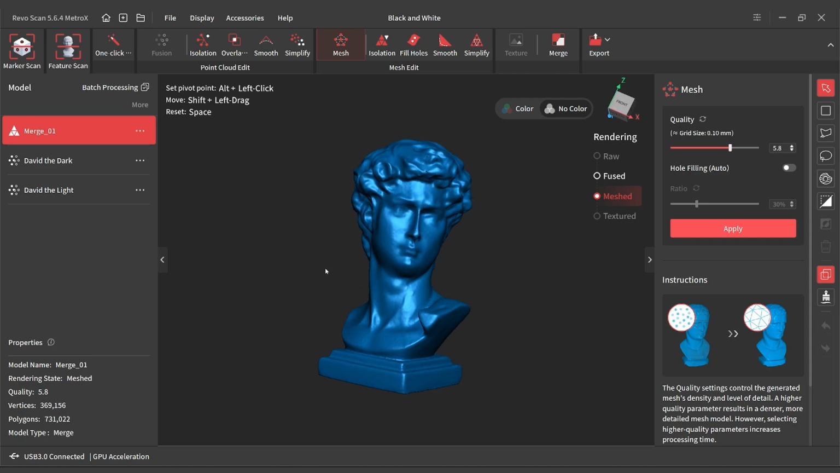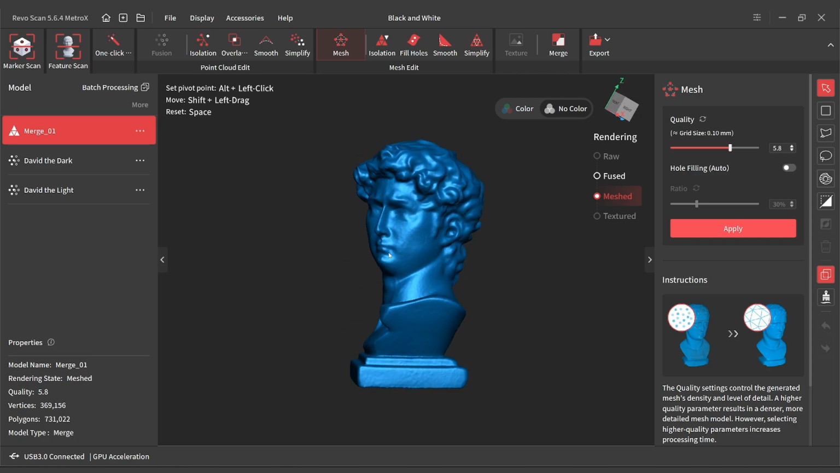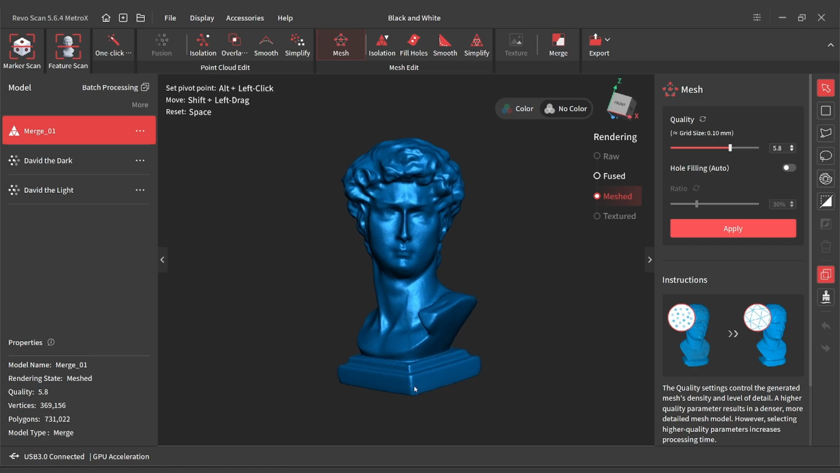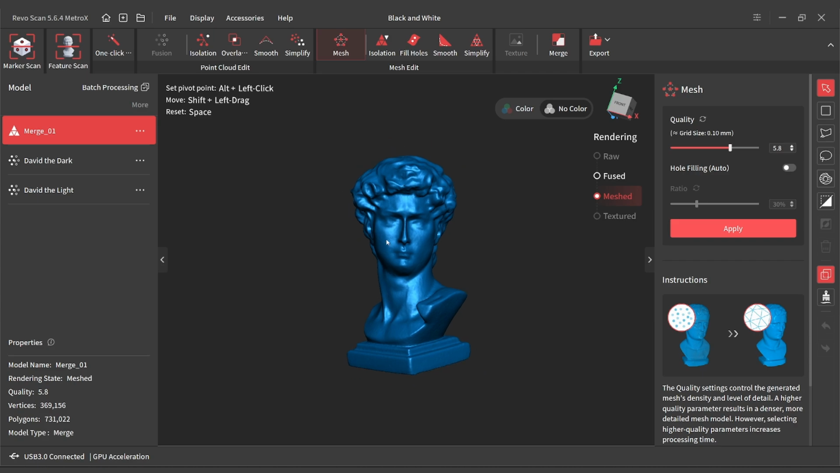Would scanning spray have saved you time? Absolutely. But when you don't have spray available, there you go. We tried something new, got a really good result out of it. I'm happy with this scan.